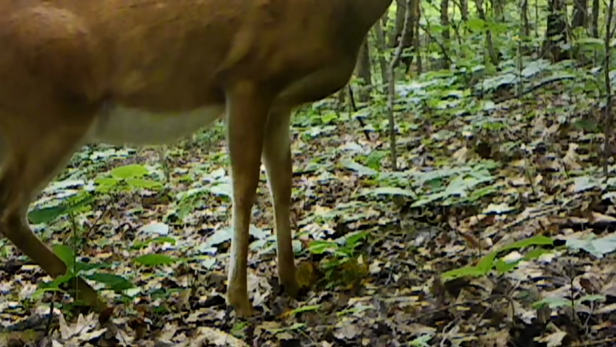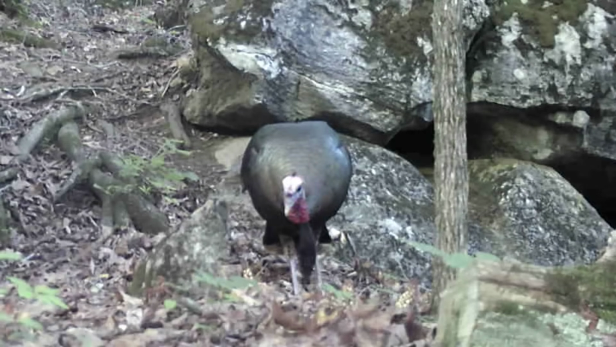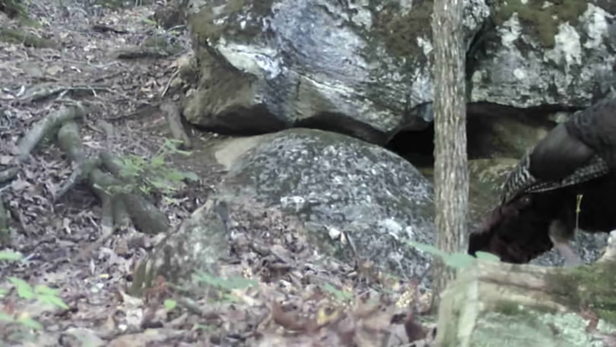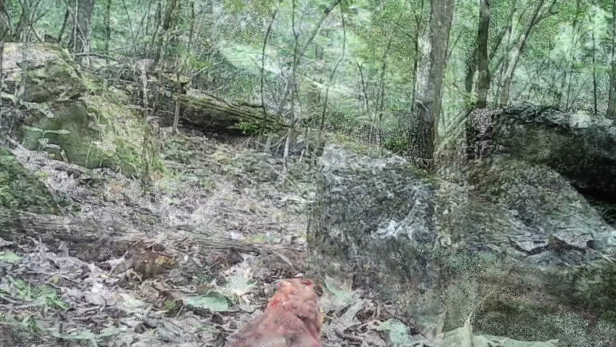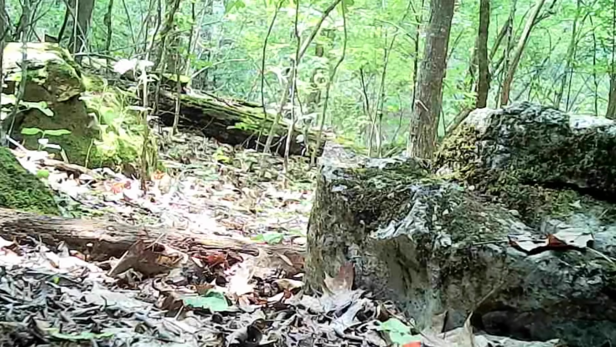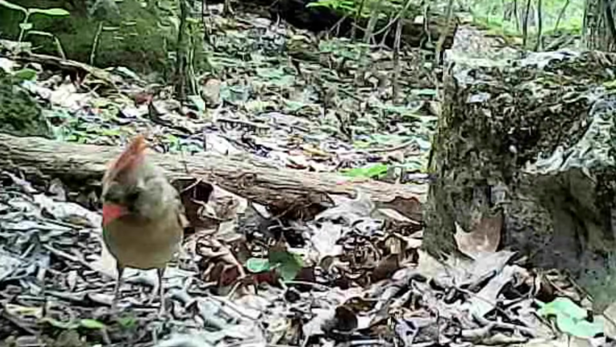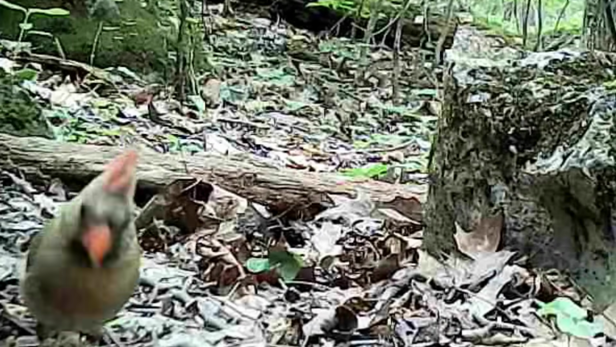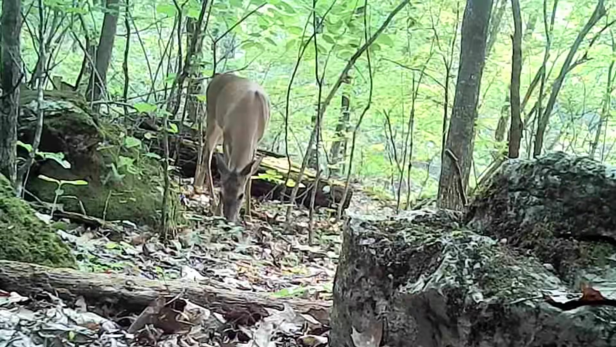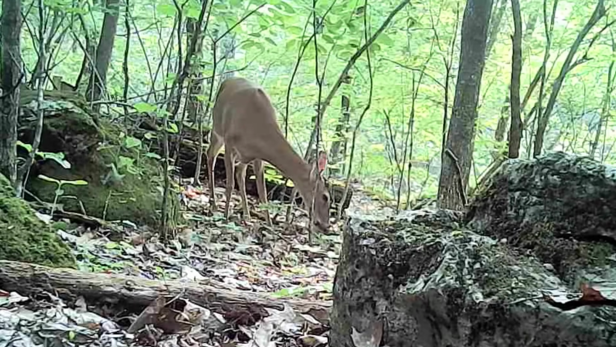And the deer. Some of these does still look heavy. And down at the cut, there's a big pretty tom coming through. Ain't he pretty? And at the log, looks like a cardinal. Here pecking around below the camera. Ain't he pretty? And there's a female cardinal. And a deer in the background just browsing wherever they leisure to.